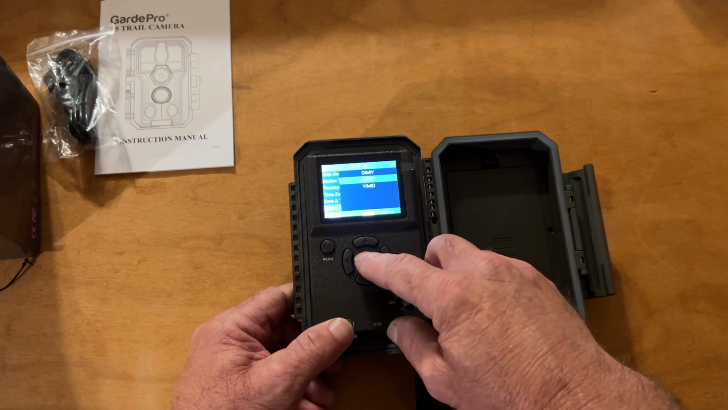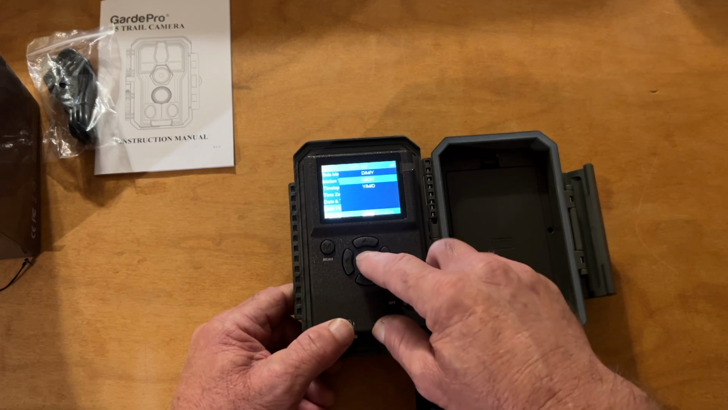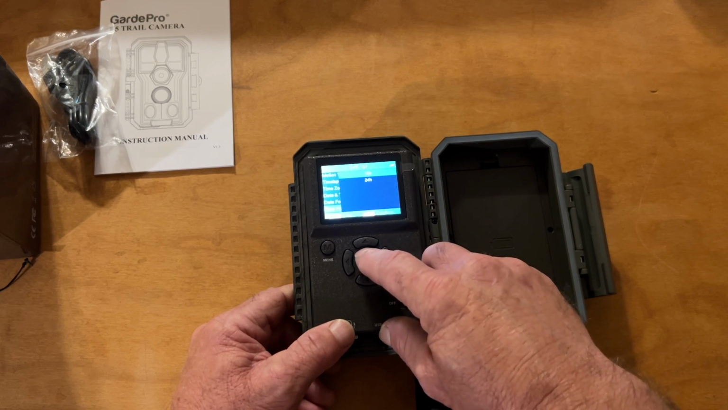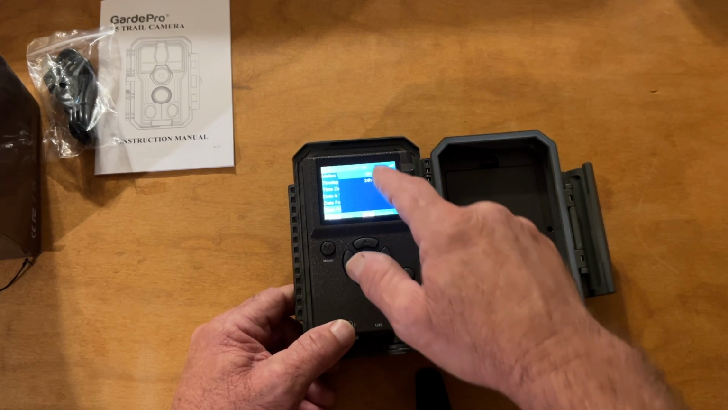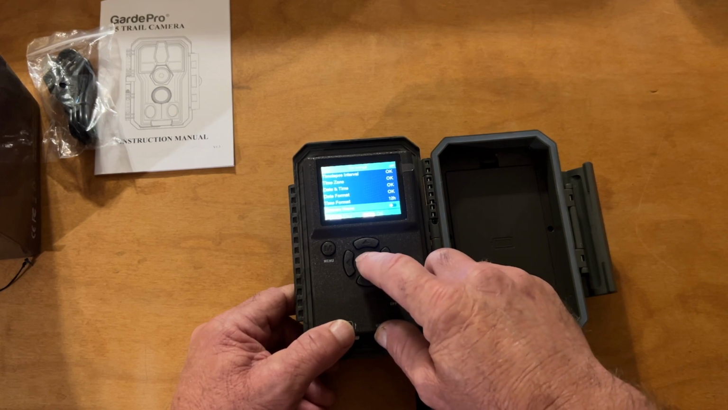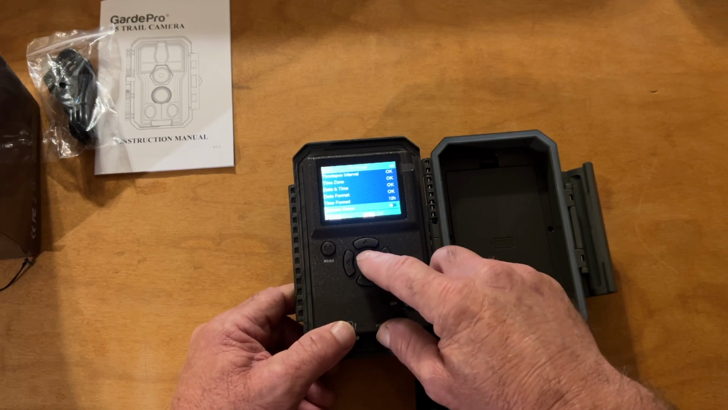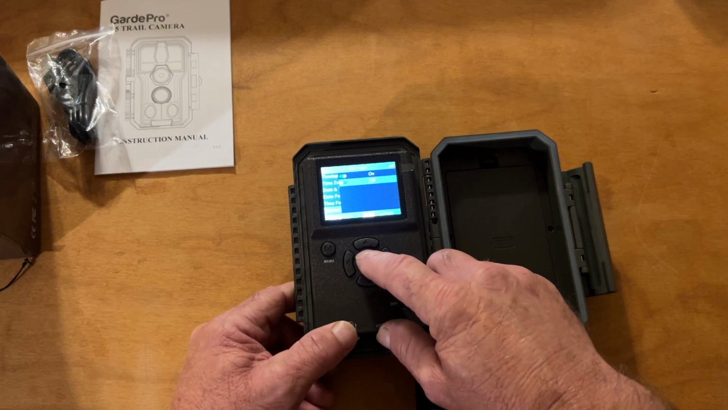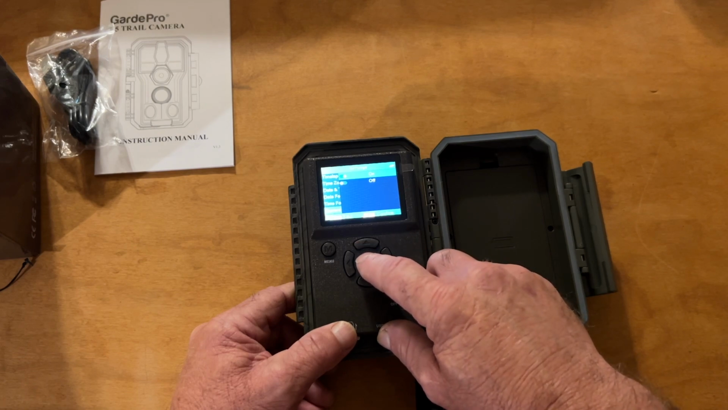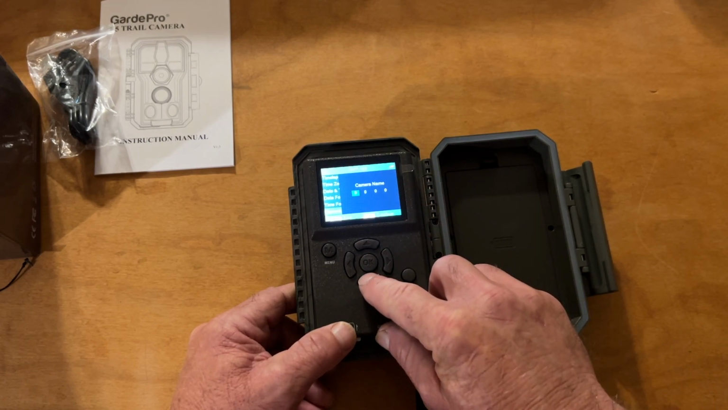Date format, month, day, and year, I'll just leave it on that. Time format, 12 or 24 hours, I'm gonna leave it on 12. Camera name, name it whatever you want to, I'm supposing. Looks like it's on, we'll leave it on.